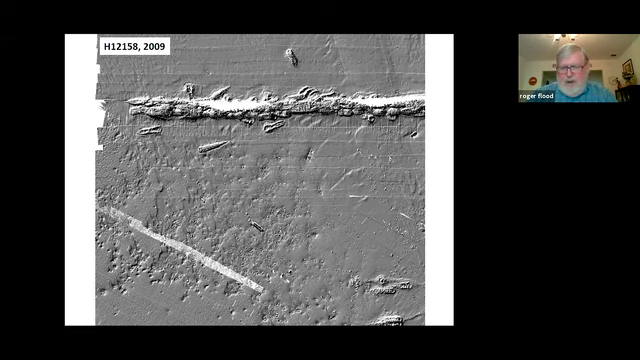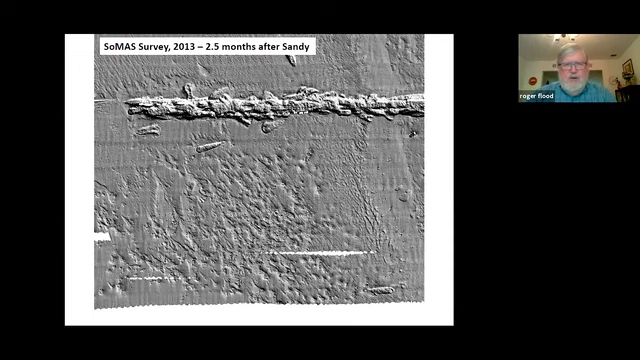So John Goff at Austin arranged a survey using the Seawolf in our system that was 2.5 months after Sandy, and we were back at this area then. And the bed is now quite a bit different. There's a lot of scouring in some places. Our little sand wave field is gone. On the north side of that ridge, you can see some pretty intense scouring has occurred because of this event.